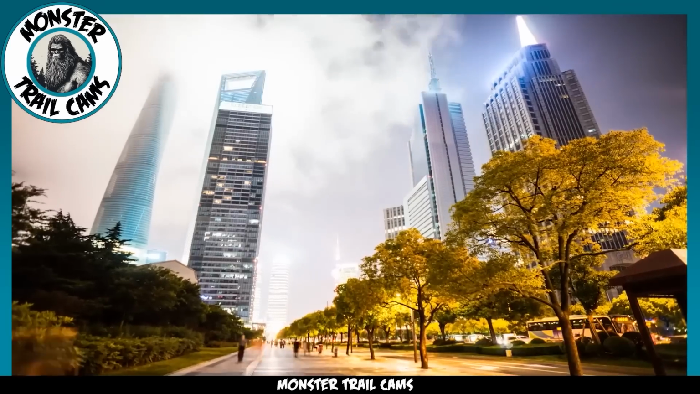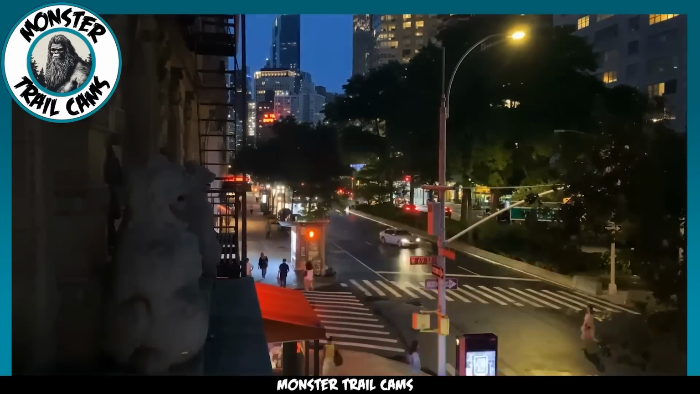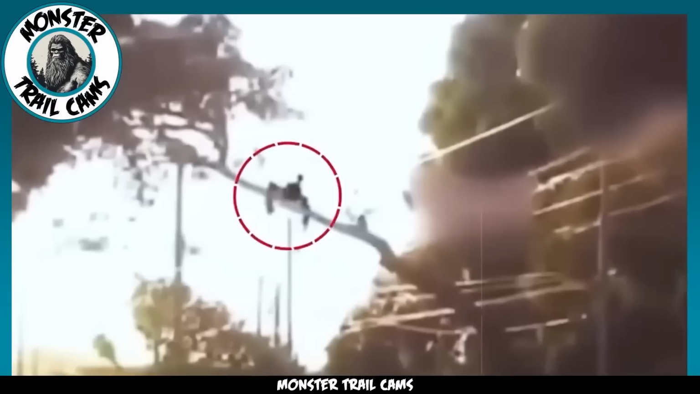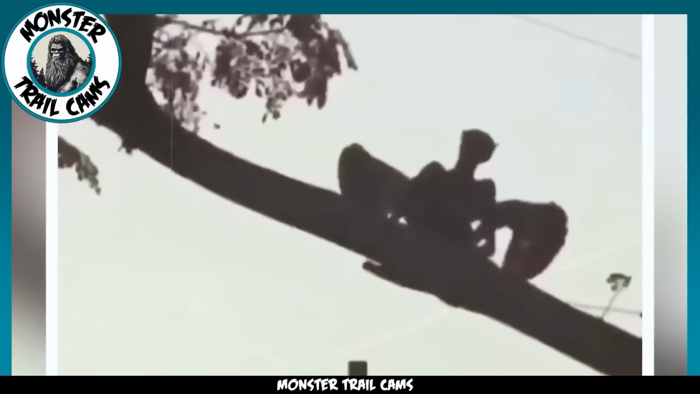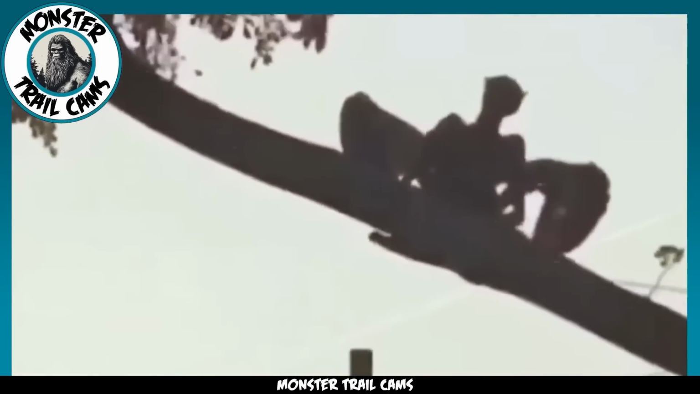In an unexpected twist, we have stumbled upon a paranormal encounter right in the heart of a bustling city. It's quite an unusual location, but let's delve into the details. Our footage captures a mysterious creature perched on a tree branch, stretching across a busy city street. Unfortunately, the camera quality leaves much to be desired, making it challenging to discern the creature's facial features. However, we can still analyze its body characteristics.